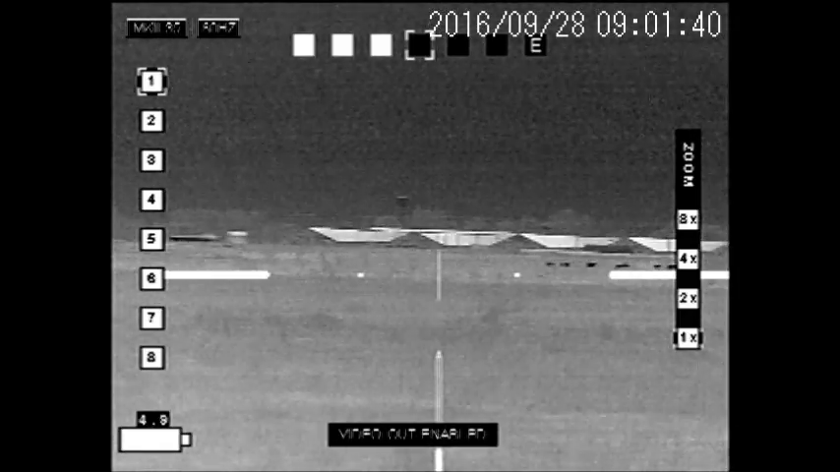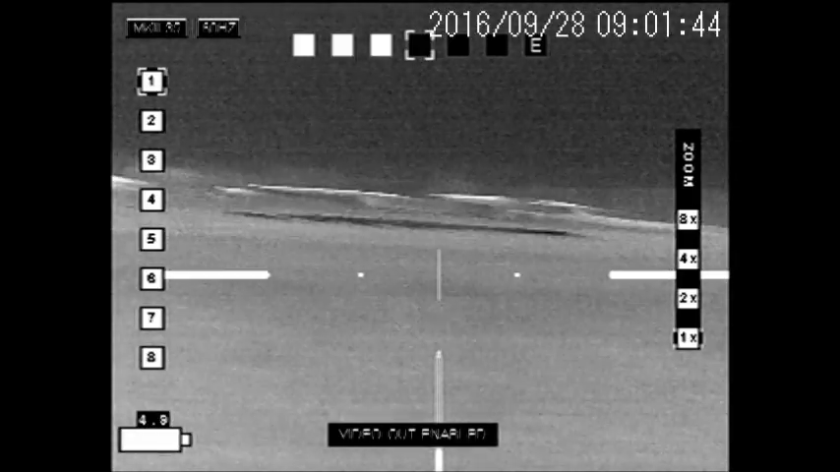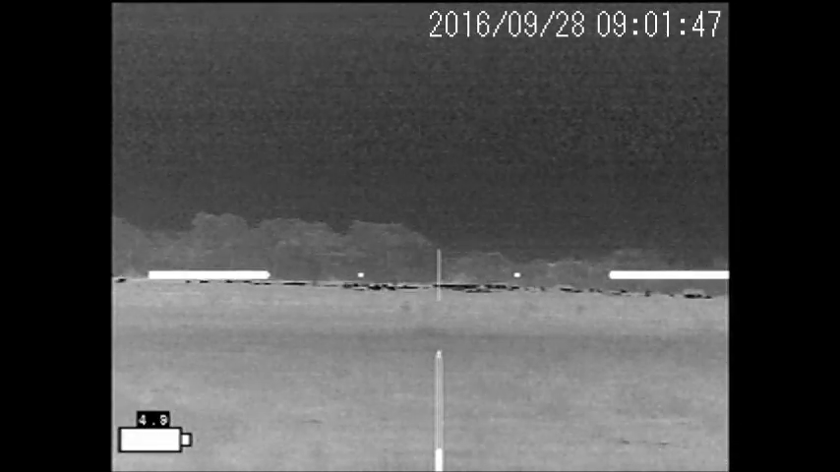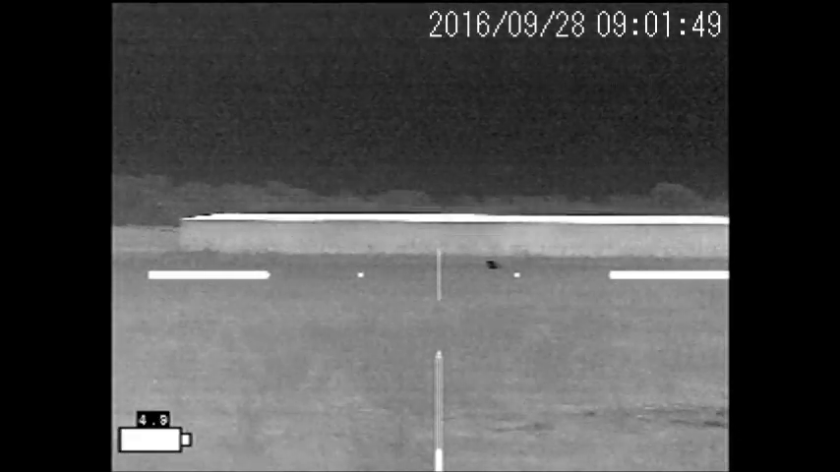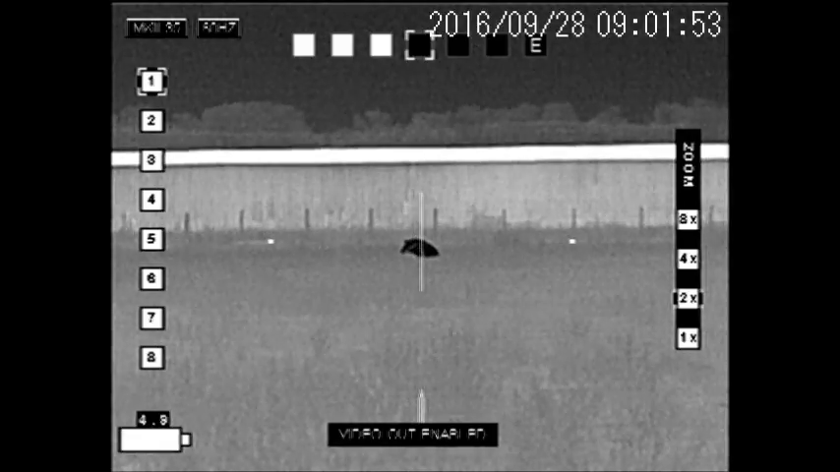I'd be out there gutting a cow in the middle of the night and have meat in the freezer, but it'd be out a couple thousand dollars that I had to pay for it. And of course, we wouldn't be out there hunting anymore. This is that same pig that Zane was shooting at, and I'm going to put him down with a headshot.